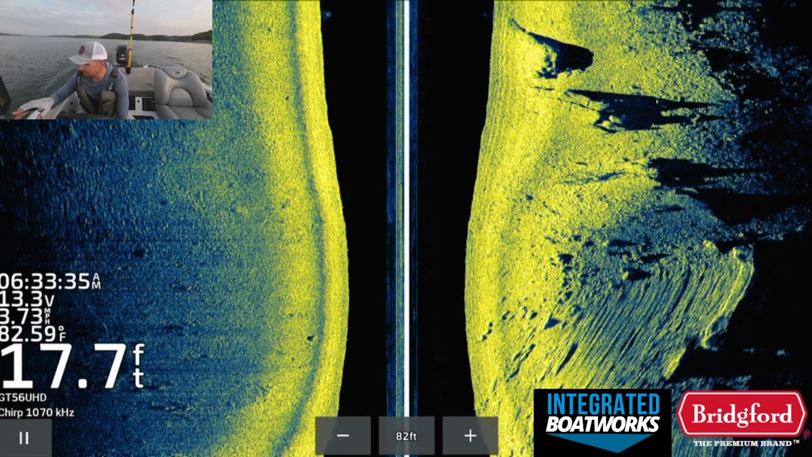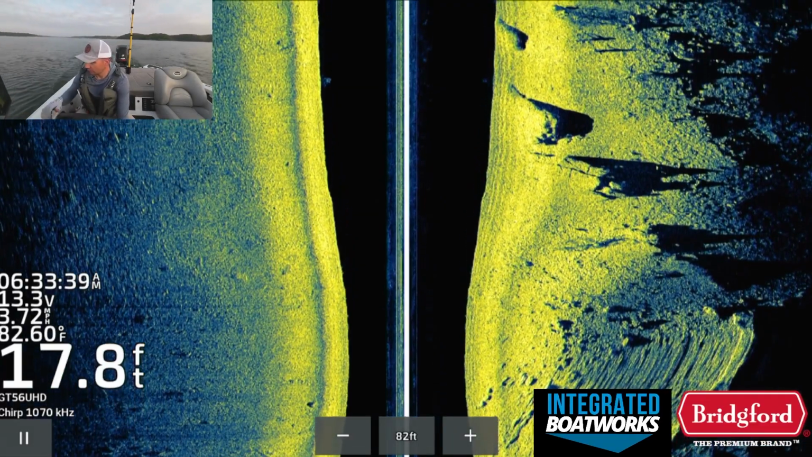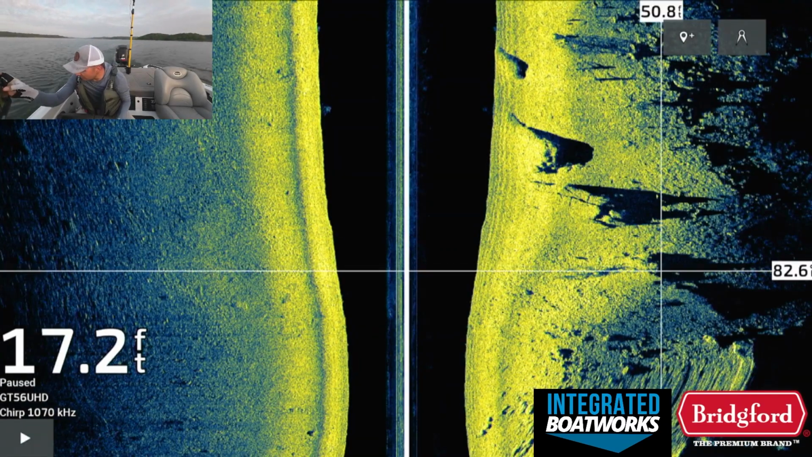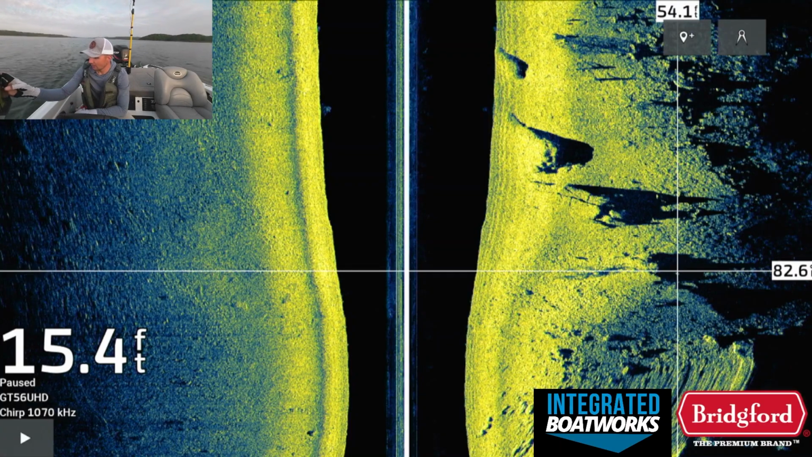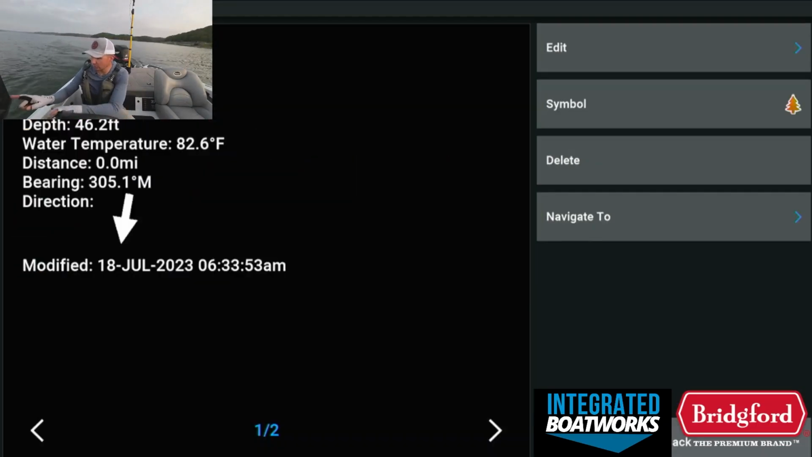Right in here, I'll pause this in a second. I just want to make sure I get this whole thing. Okay, right there, you can see we have a brush pile, and there's a fish right there. I'll move my cursor down, but it's right there in the shadow of that ledge or that drop. There's a fish right there, and there's a brush pile. So we're going to mark that brush pile because that looks really good.